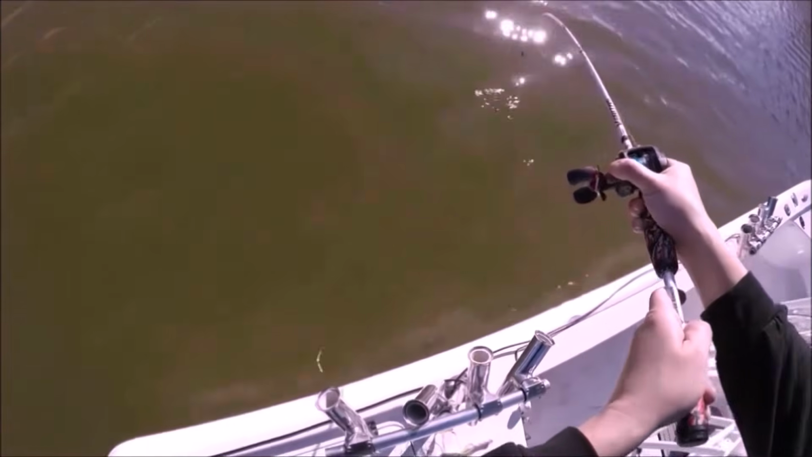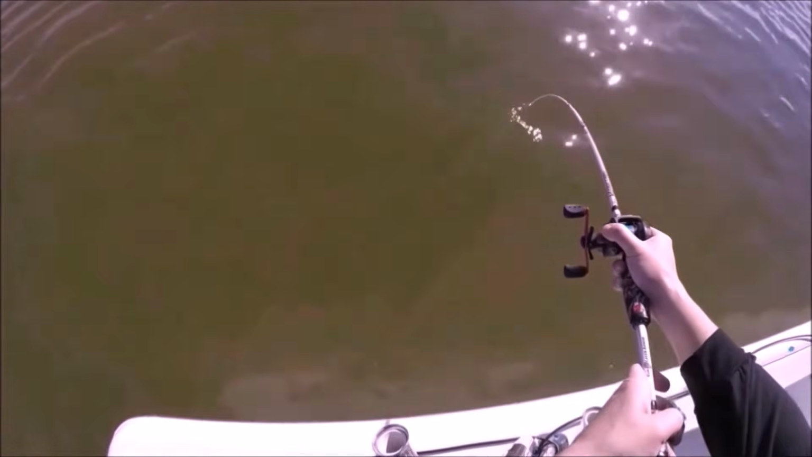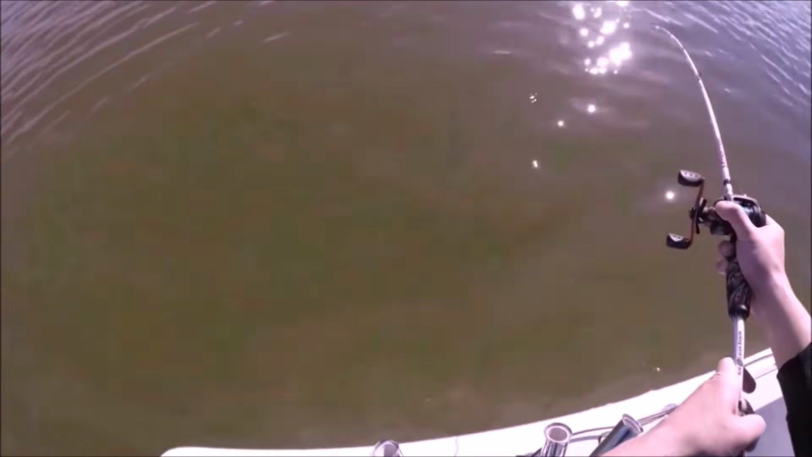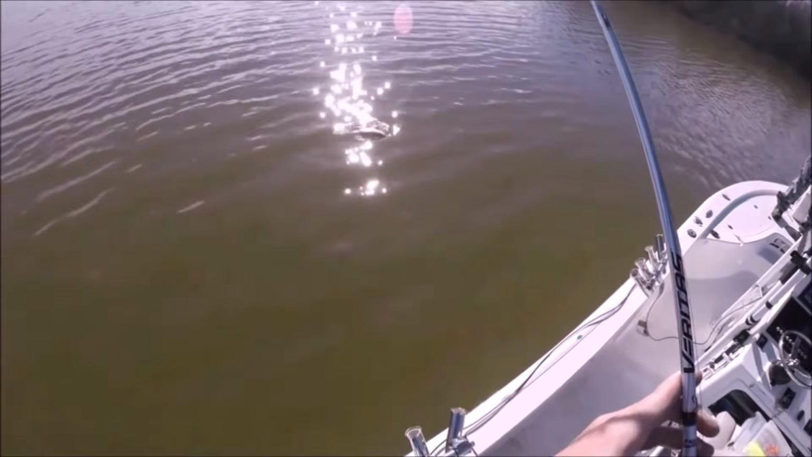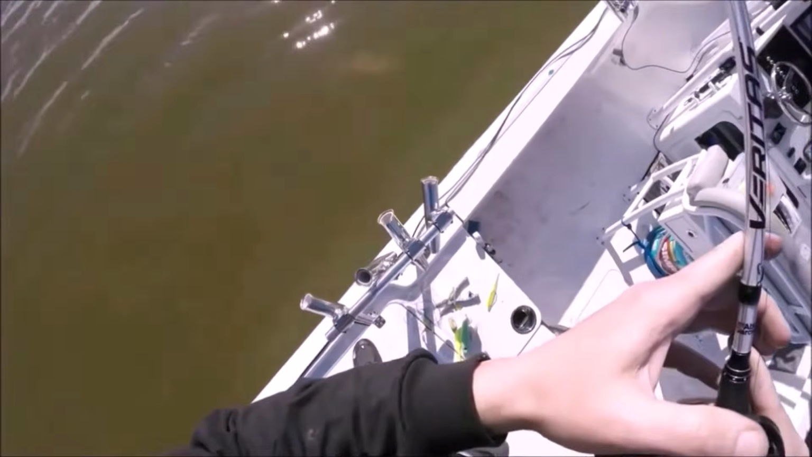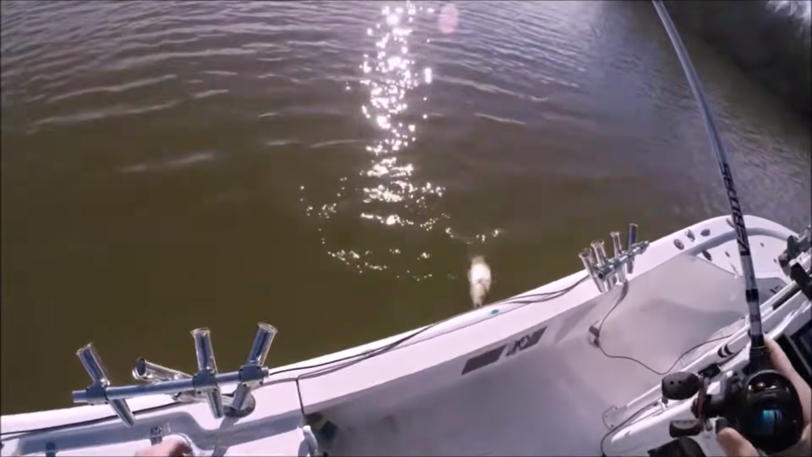Man, he's really cool. He sure as hell is, bro. He's moving a little too quick. That's a nice striper, dude. Oh, you gotta love that, dude. You just gotta love it.